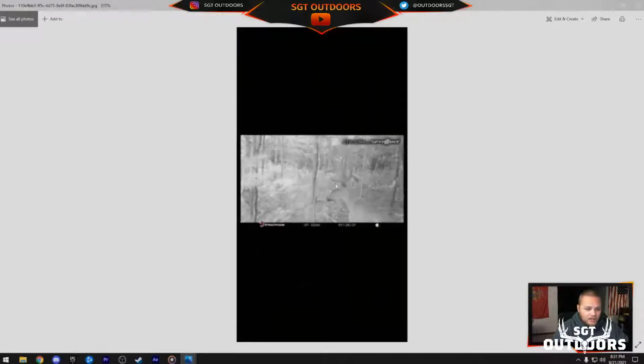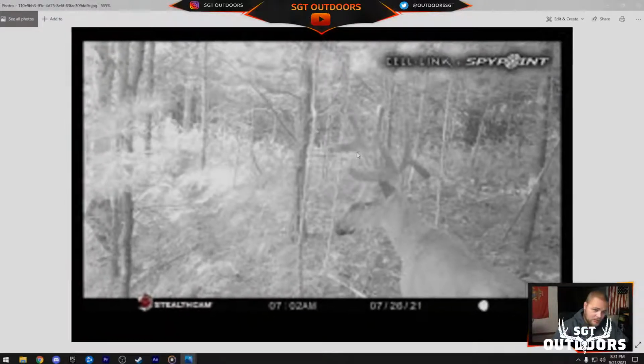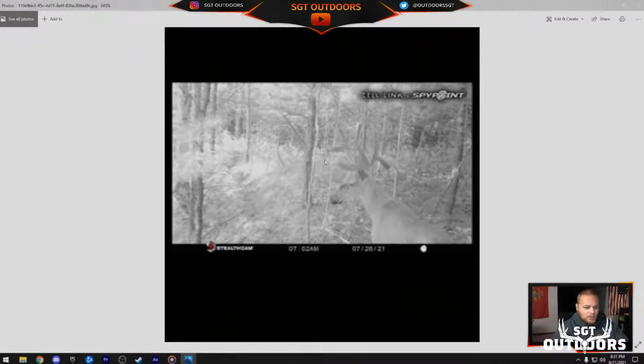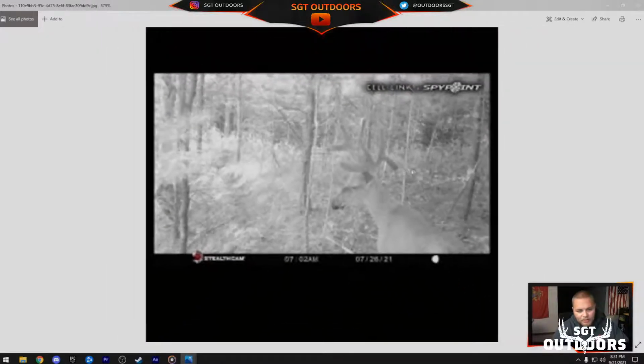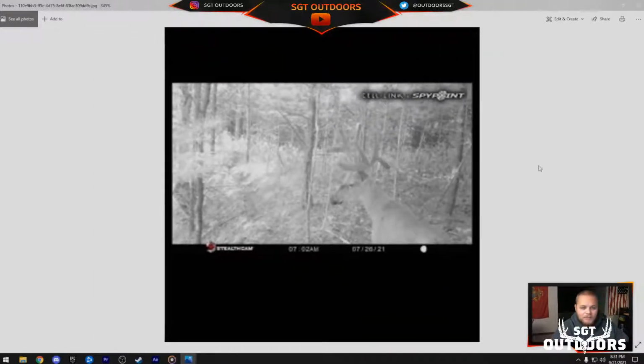Look at this thing. Holy crap. Wish the quality was a little better for you guys, but hopefully you can see it. You should be able to see it pretty well. That is quite a large drop tine there off the back side. It's coming straight off the back almost. That is one interesting drop tine.